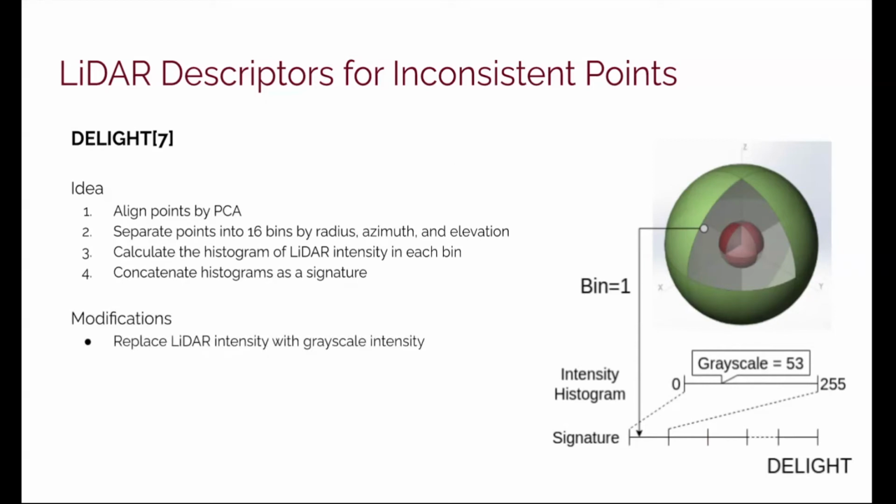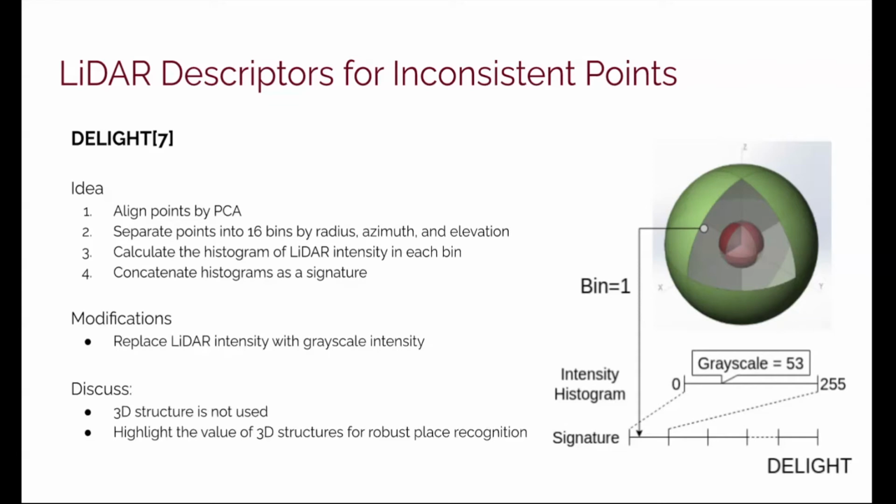In our visual system, we replace the LiDAR intensity with grayscale intensity. DELIGHT does not fully explore the 3D structure of the environment. We include it in our experiments to highlight the value of 3D structure for place recognition.